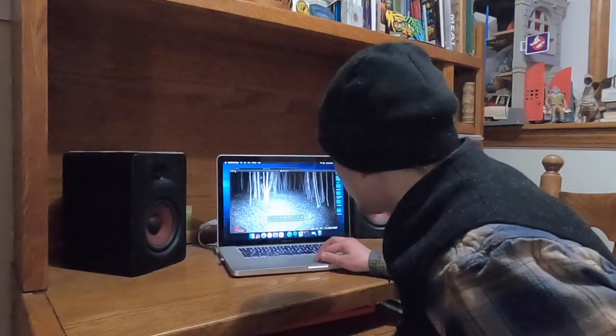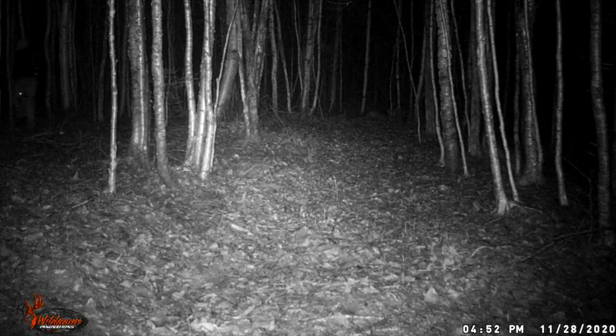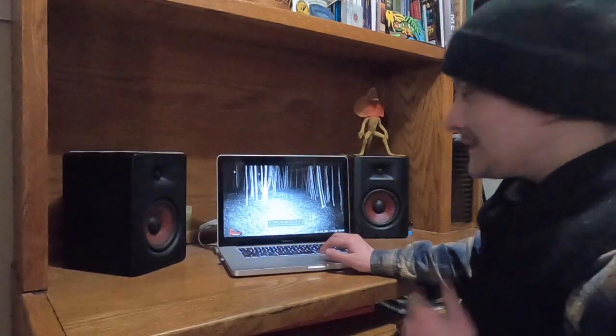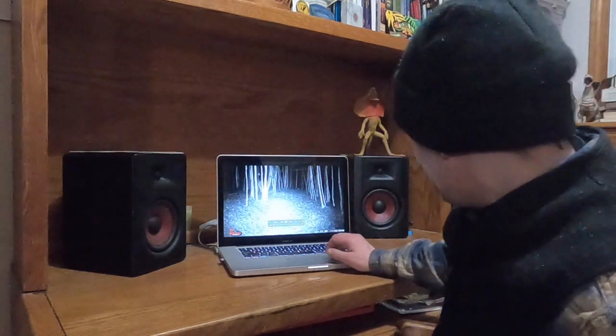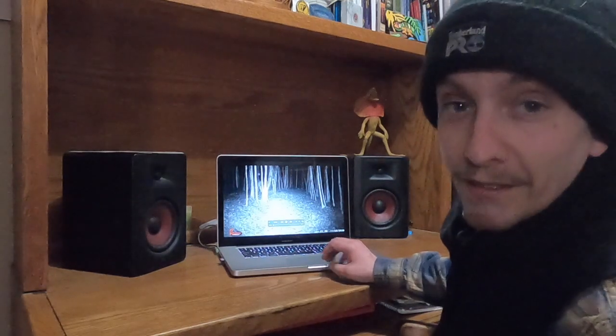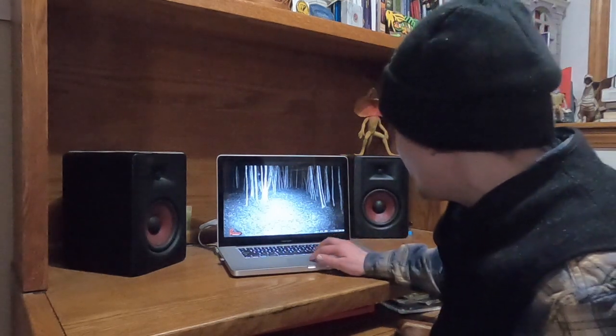Oh, what's this? Looks like there's a person back here at just before 5 o'clock. He must have been a bow hunter because rifle season was closed at that point in time.